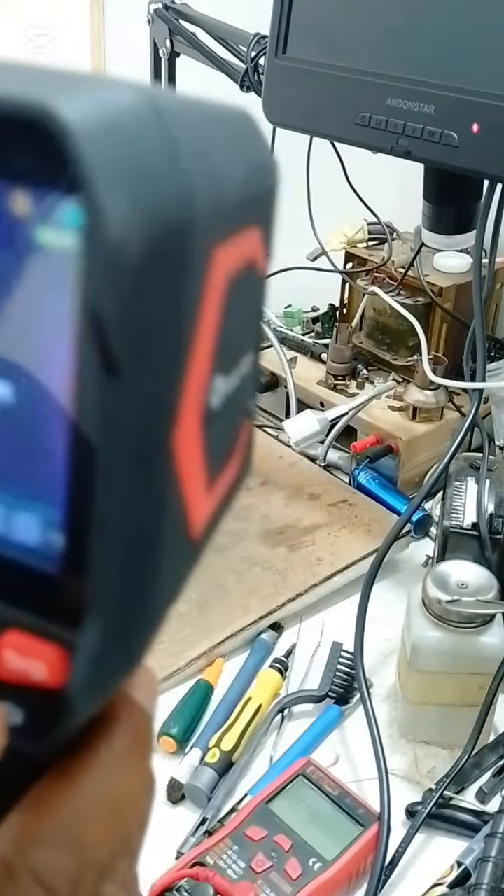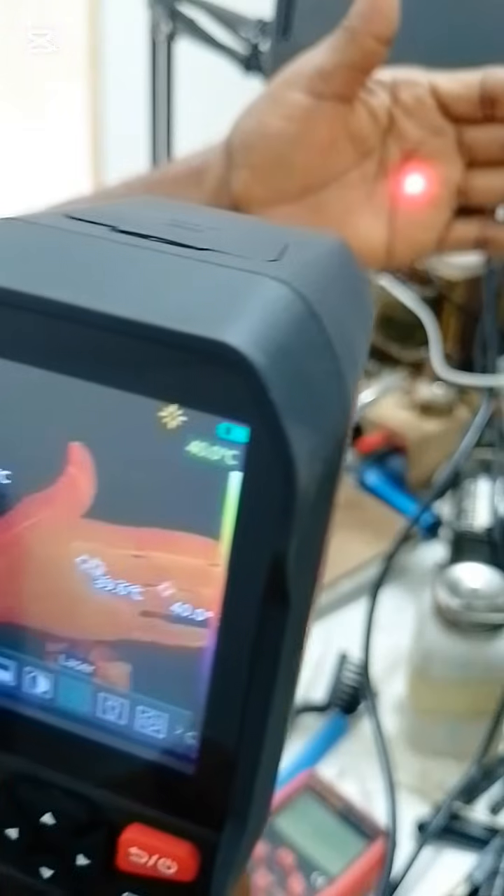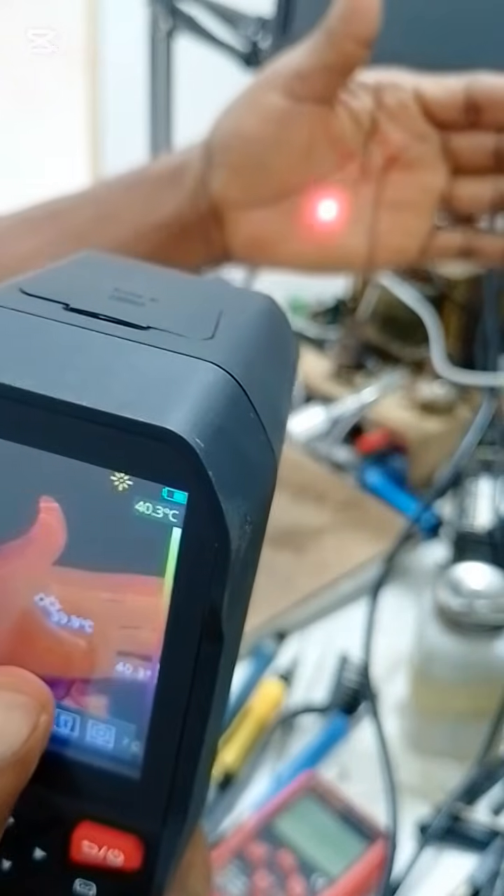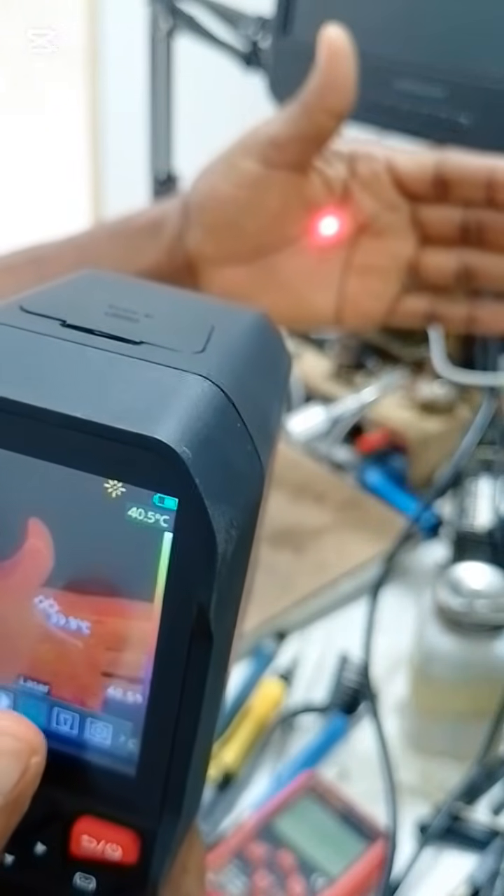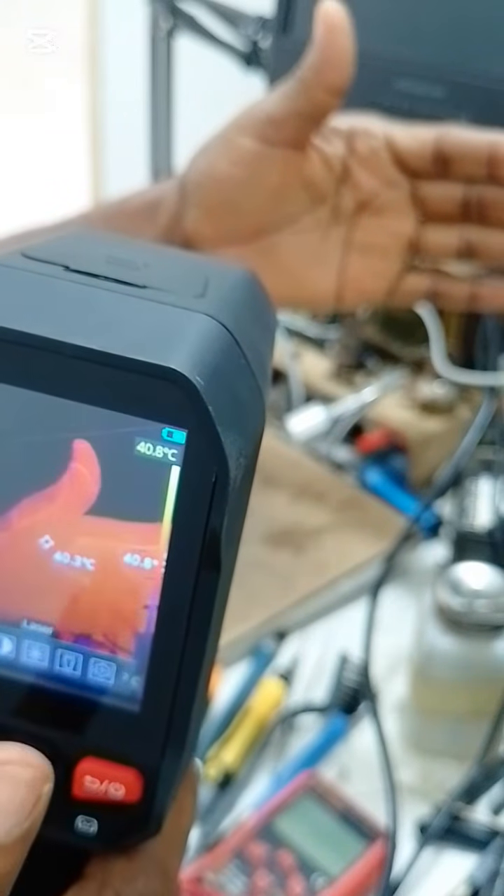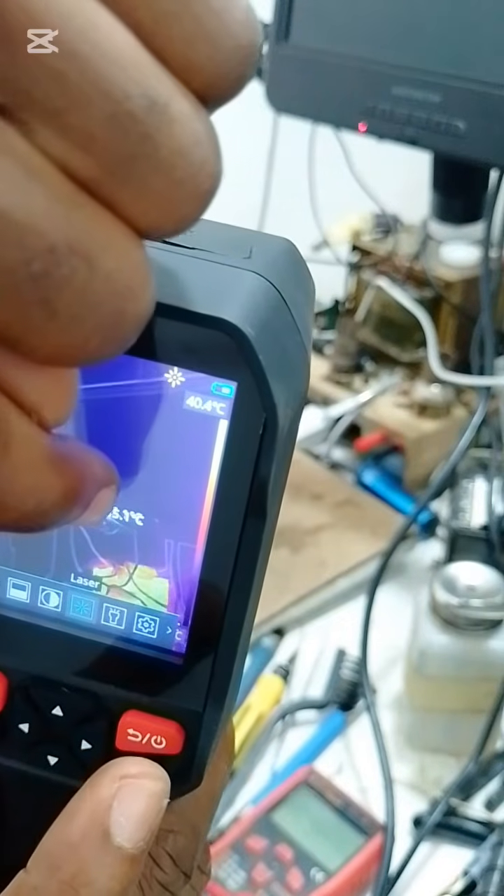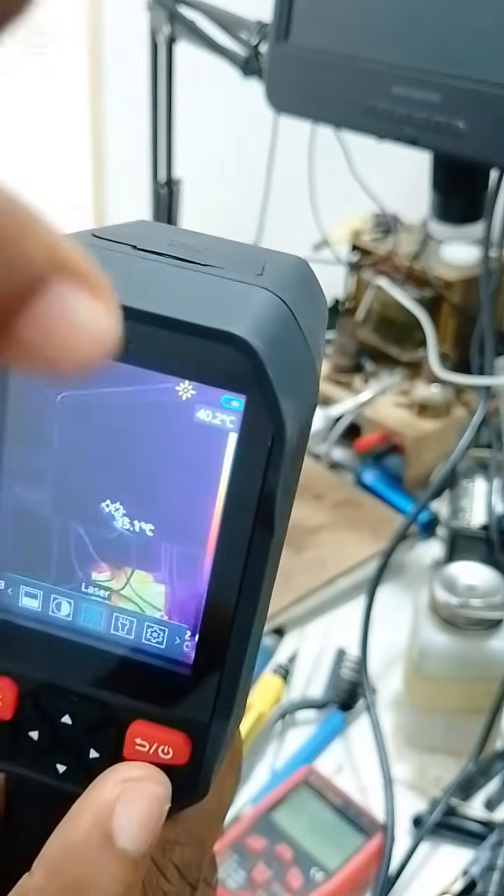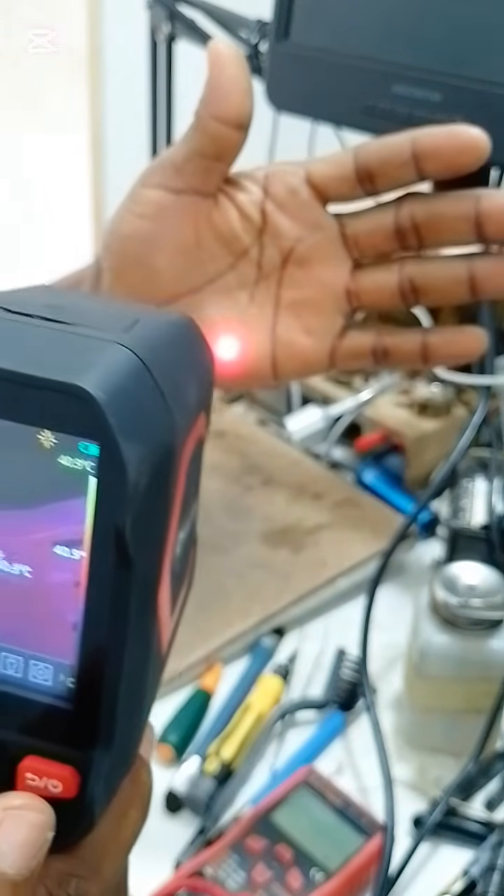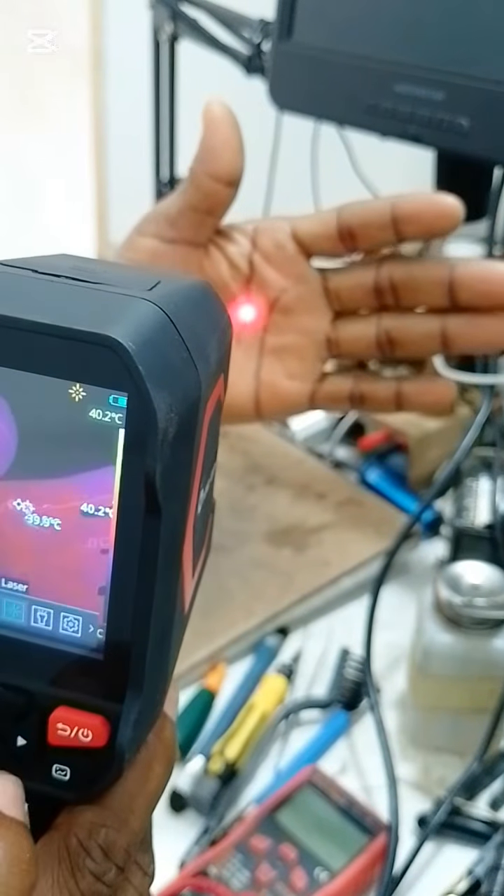So that's the laser pointer. The laser pointer is for you to be able to pinpoint a particular point on the camera, as you can see. Look at that. So if I turn it off now, as you can see, it's off. That is the laser pointer. So on my hand, that is the position where it is. Wherever you have the highest temperature is where you see that pointer. It's very, very useful.